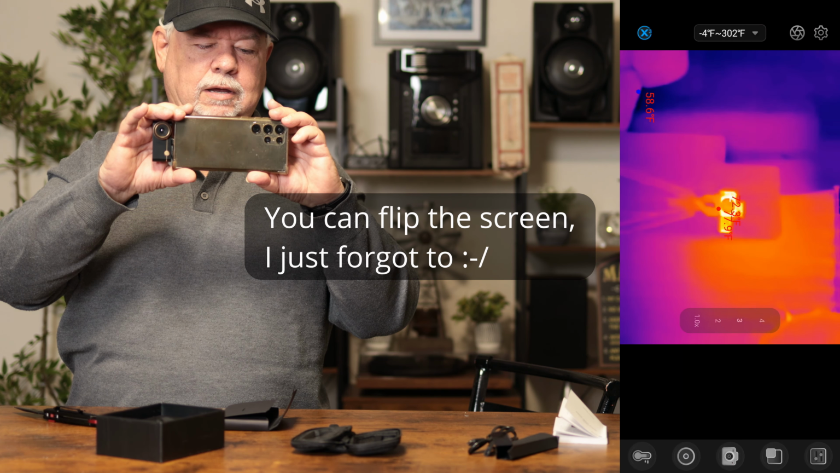It looks to be 73.3 degrees. See what our light is. That's got a cover over it. Looks pretty good. Our control box for our light is 87.6. But I want to check around my doorway here. It's like we're getting 59 degrees.